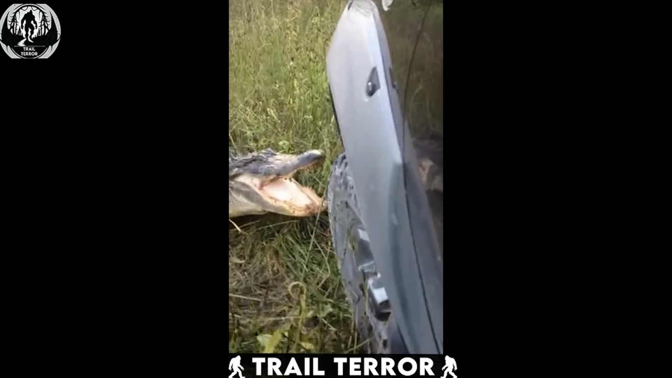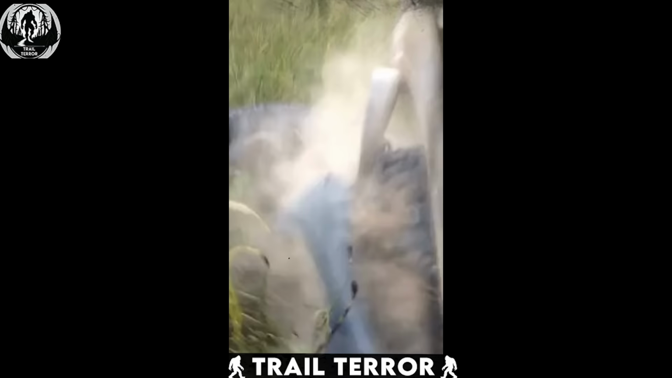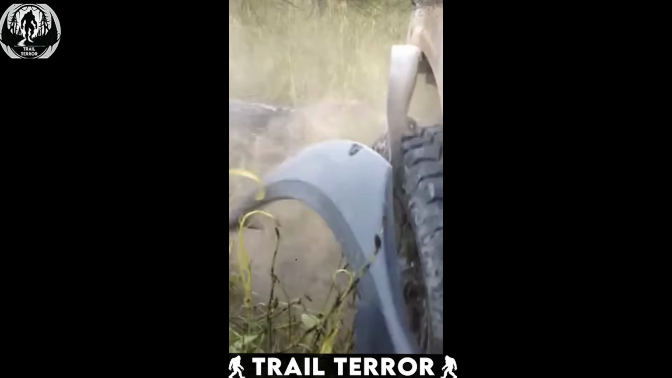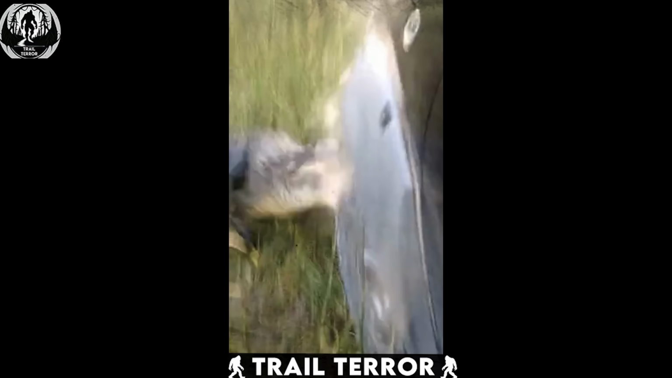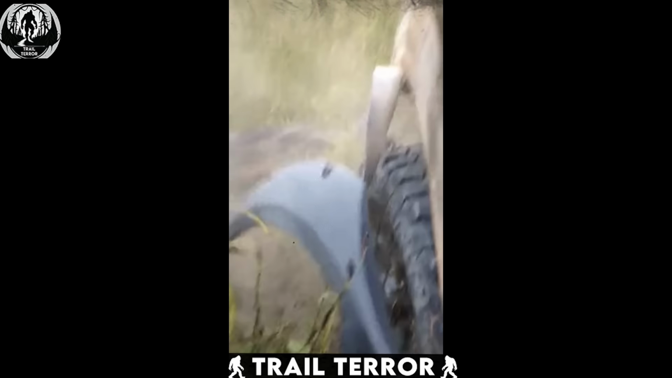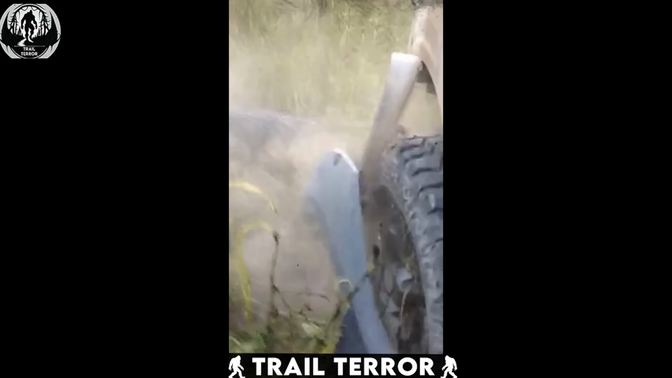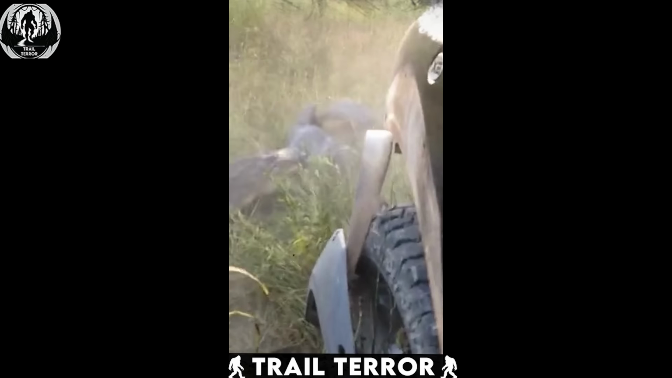The second clip shows another safari car getting too close to an alligator. As the car parks near the alligator, the reptile perceives it as a threat and launches a ferocious attack on the bumper. The force of the alligator's assault is evident as it completely obliterates the car's bumper. Both of these clips highlight the dangers of invading the personal space of these powerful creatures. While it may be tempting to get a closer look, it's crucial to remember to respect their territory and maintain a safe distance for both your safety and theirs.